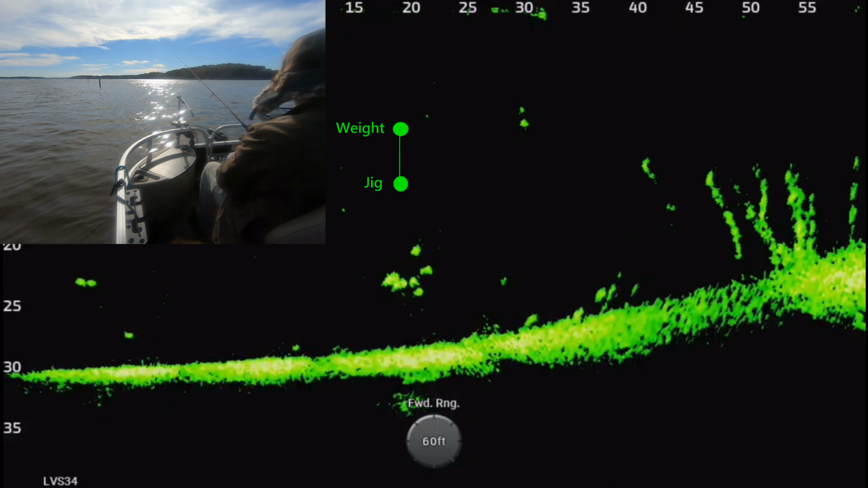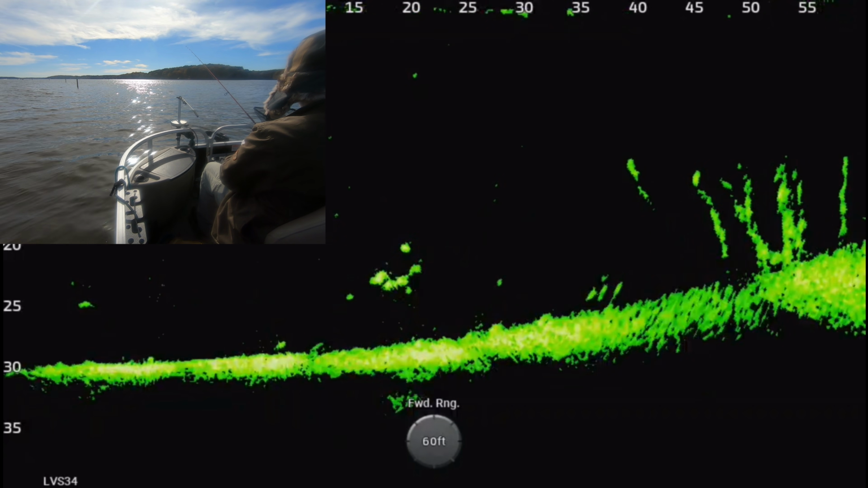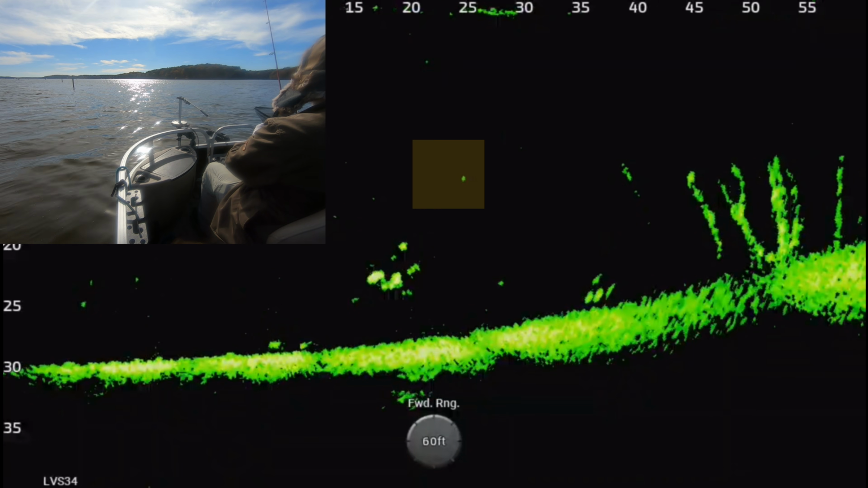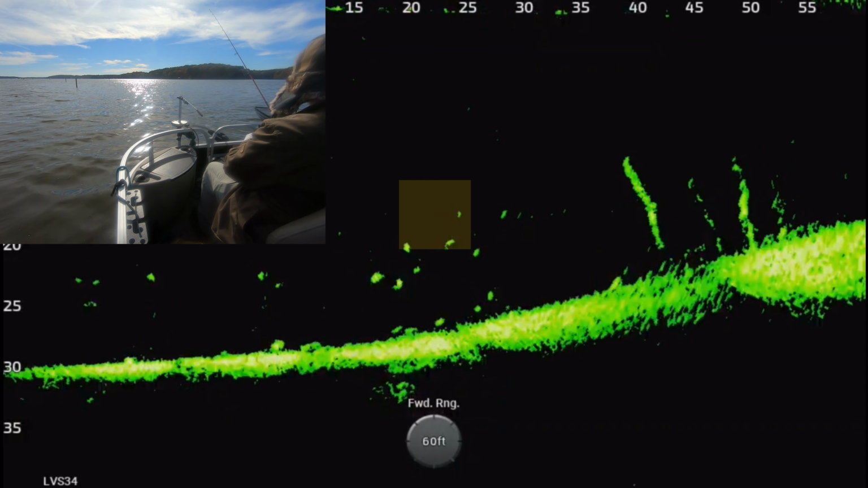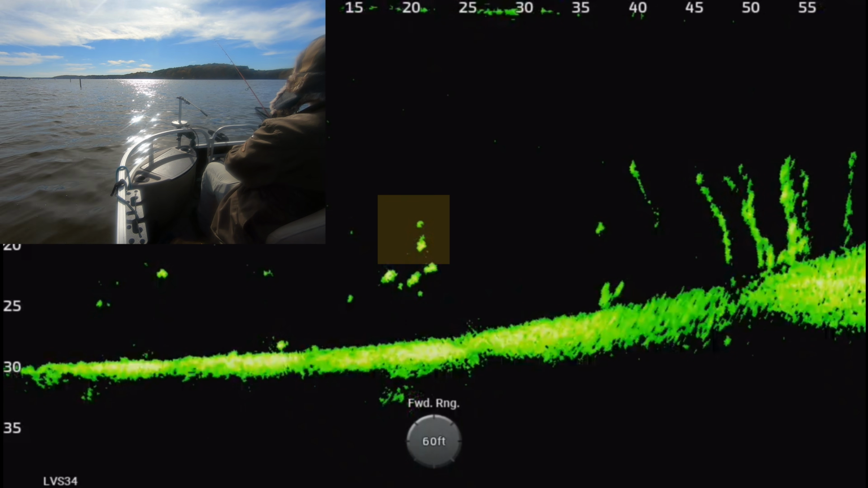Today did not go according to plan. You can see those two dots coming down. The bottom's a jig, the top's a weight. I'm going to highlight them to make it easier to see because it is super windy today, and I kept losing focus and having to readjust to stay locked onto my jig.